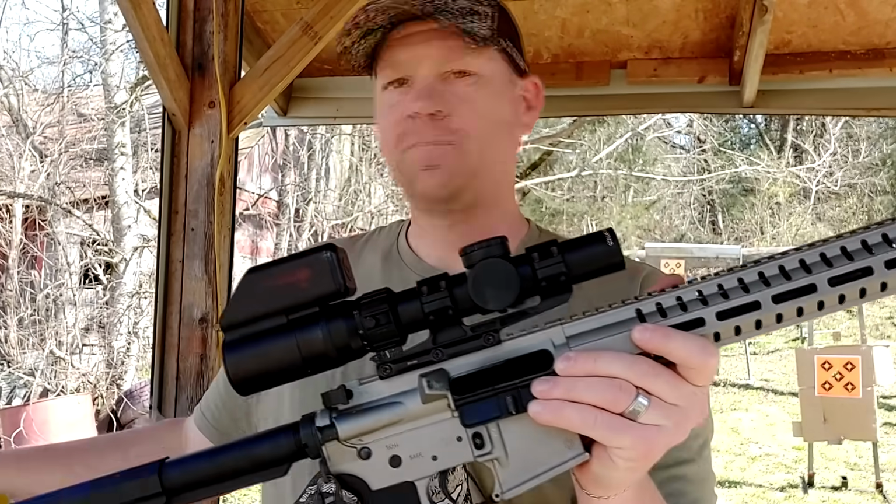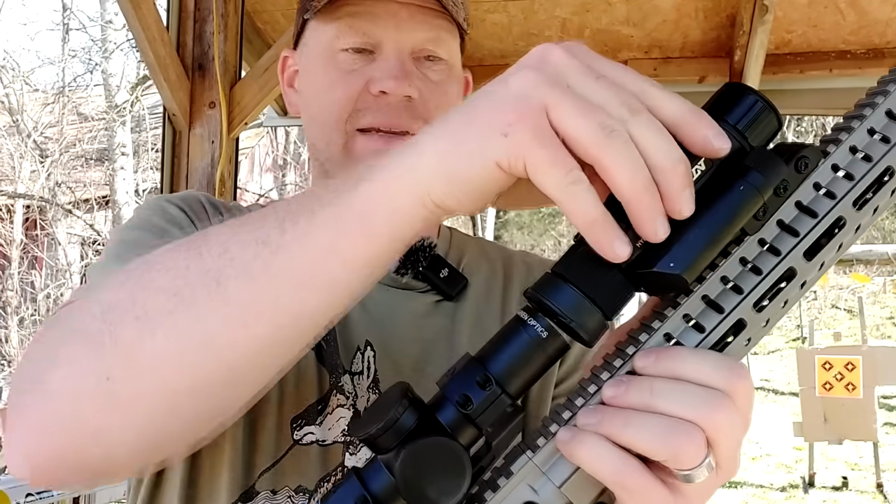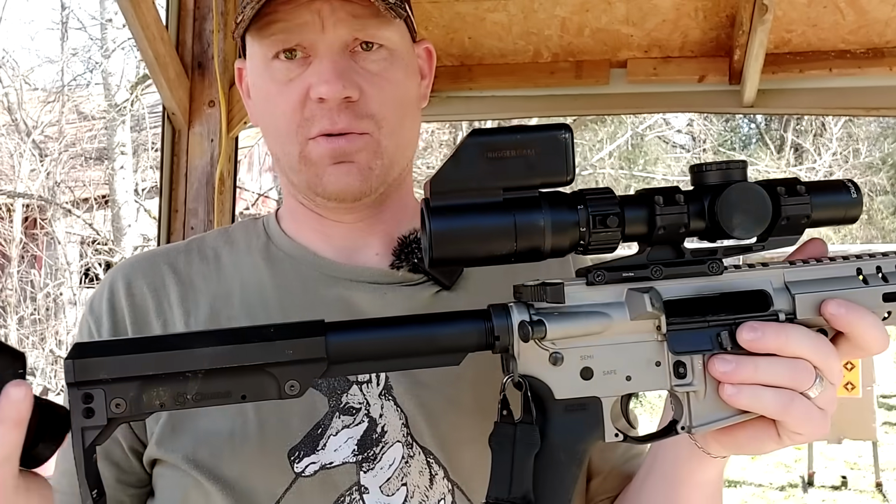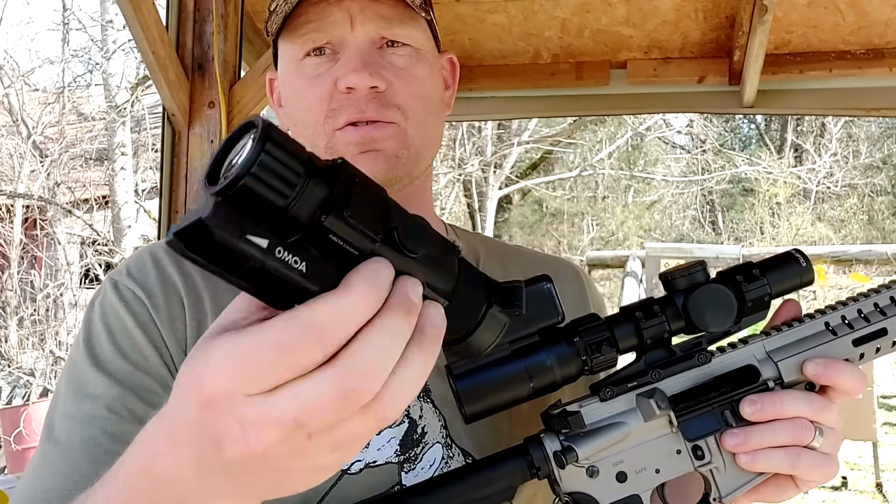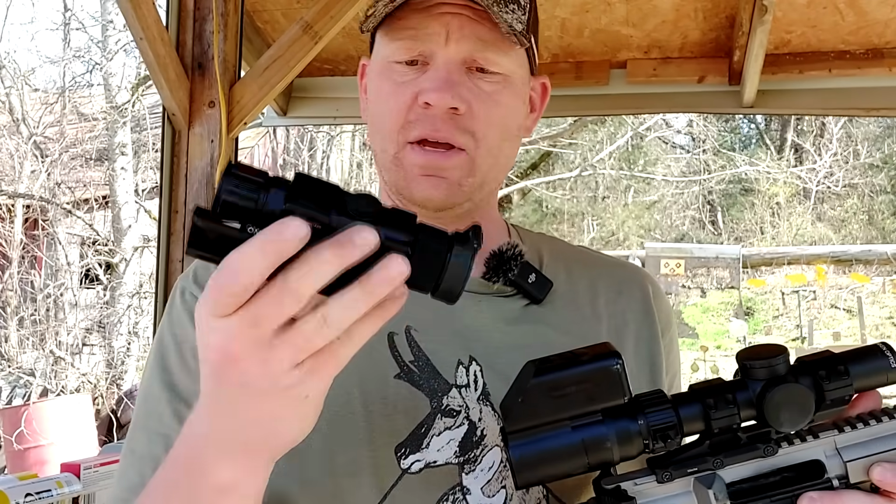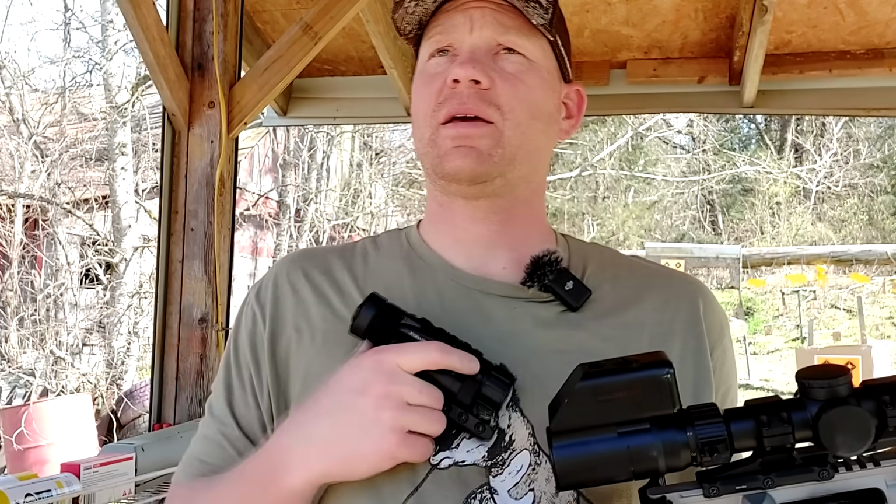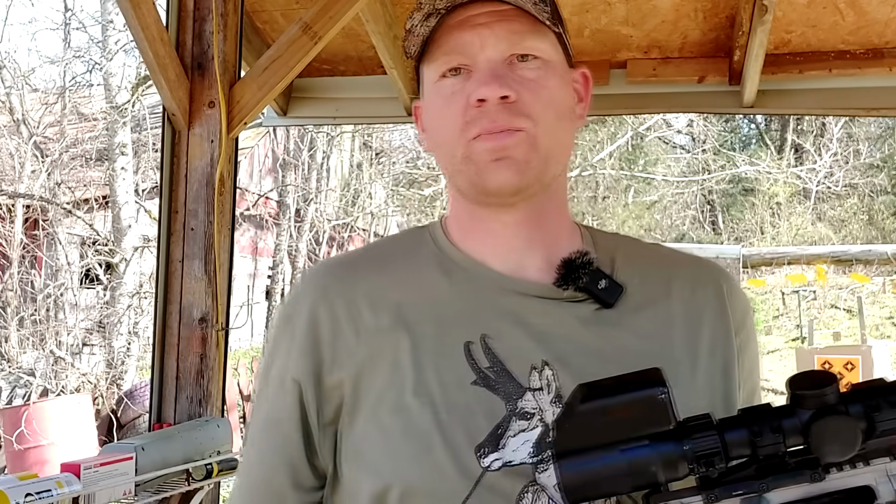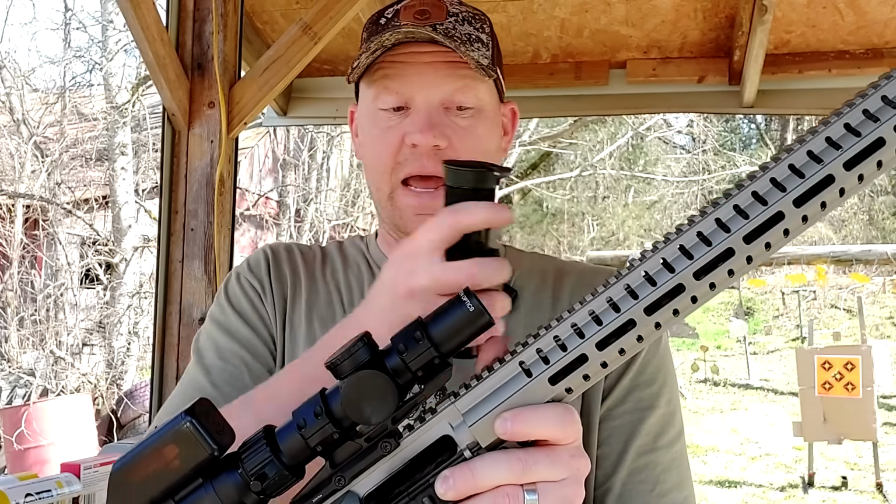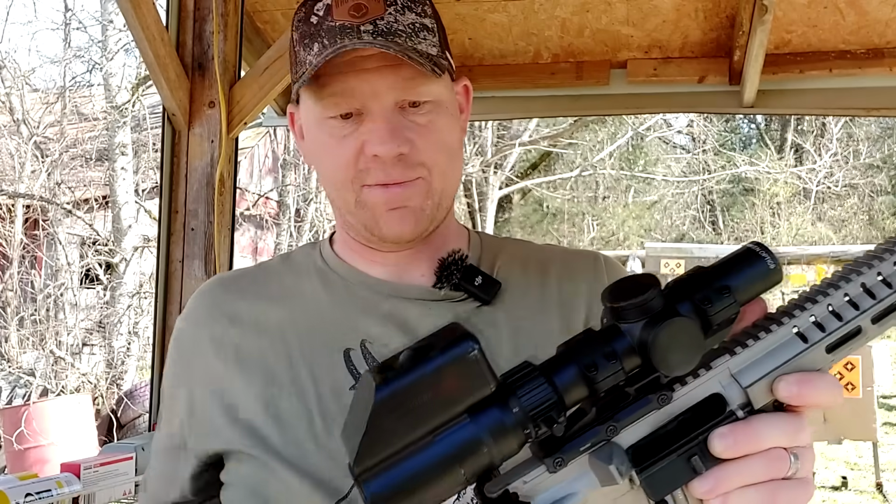Then on top of that, I am putting this clip on, which is the DNT Hydra, in front of it, which is going to turn this into a thermal rig. I've got one video on this, kind of a first look thing. This is absolutely awesome. It's called the DNT Hydra. Check it out, see if it's something you might want to use. Standalone scope, you can have it be a monocular, or you can do like this, turn any scope into a thermal, which is what I'm going to do after I get it sighted in. It'll clip on right there. Bada bing, bada boom. Now we have 300 Blackout thermal.